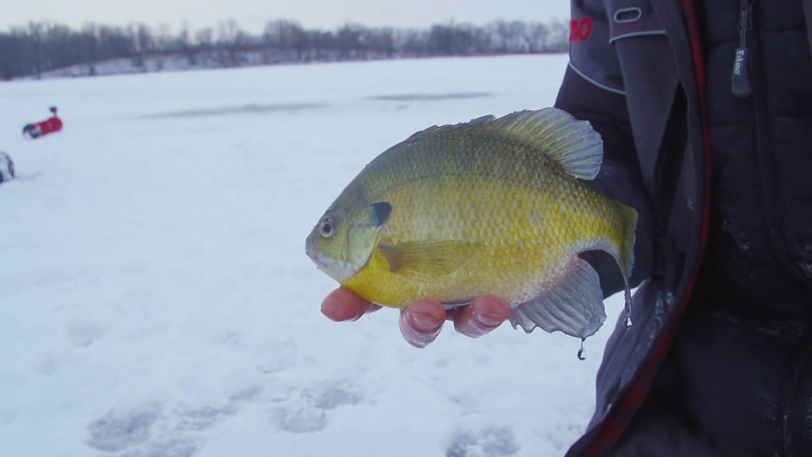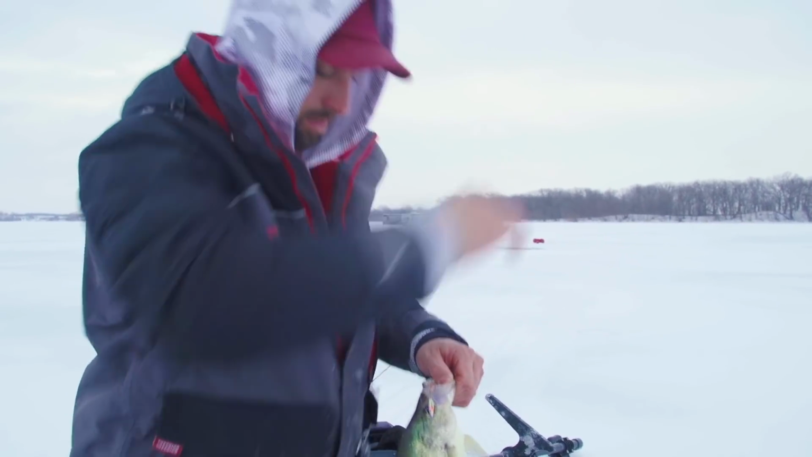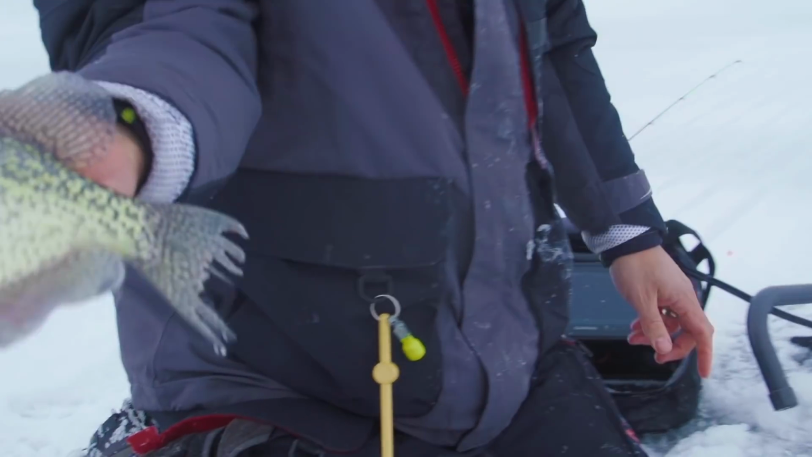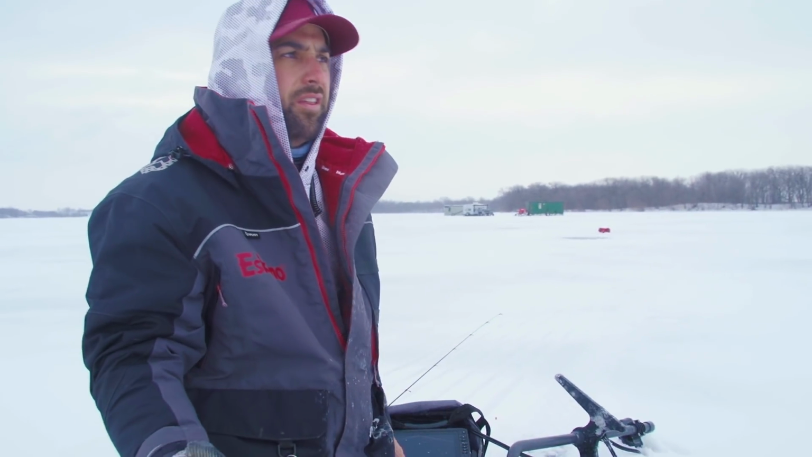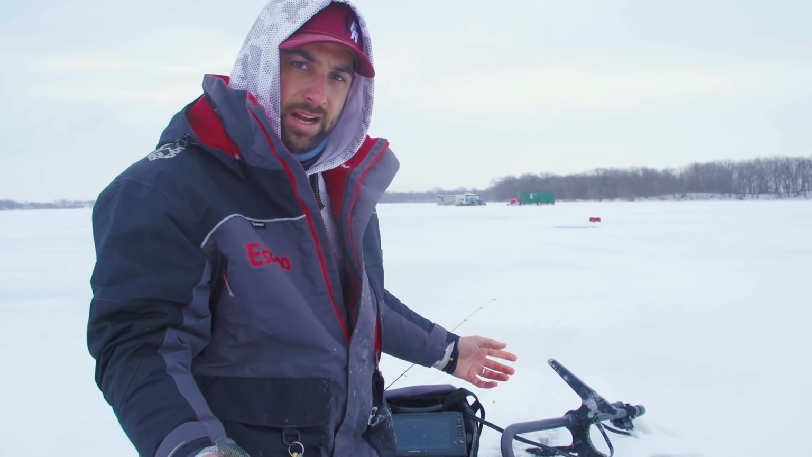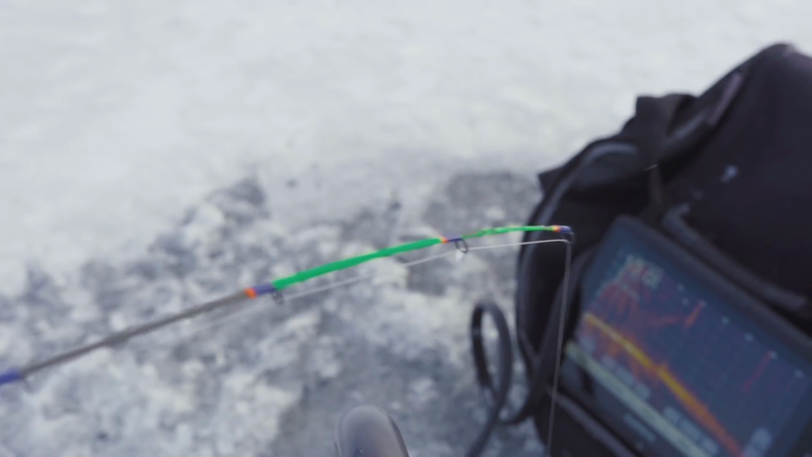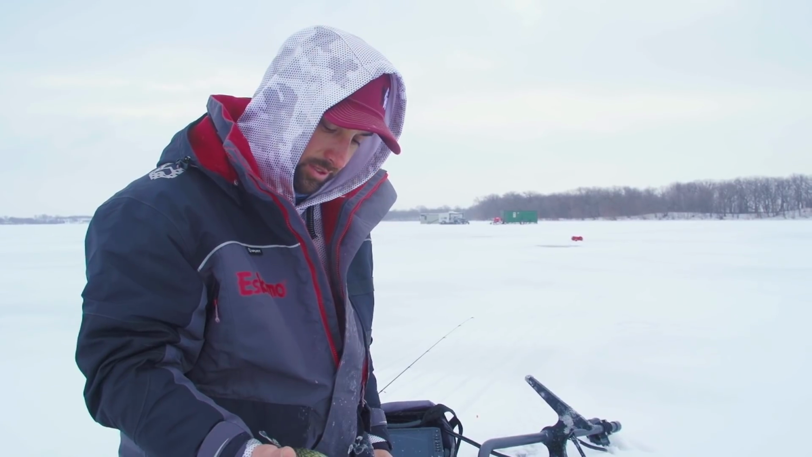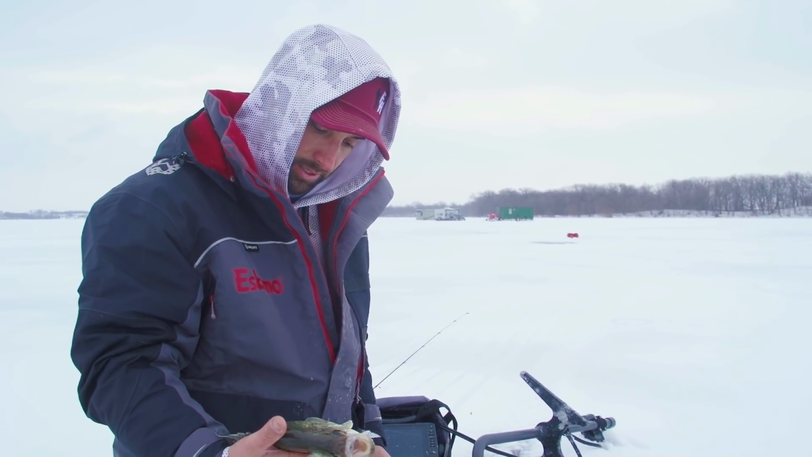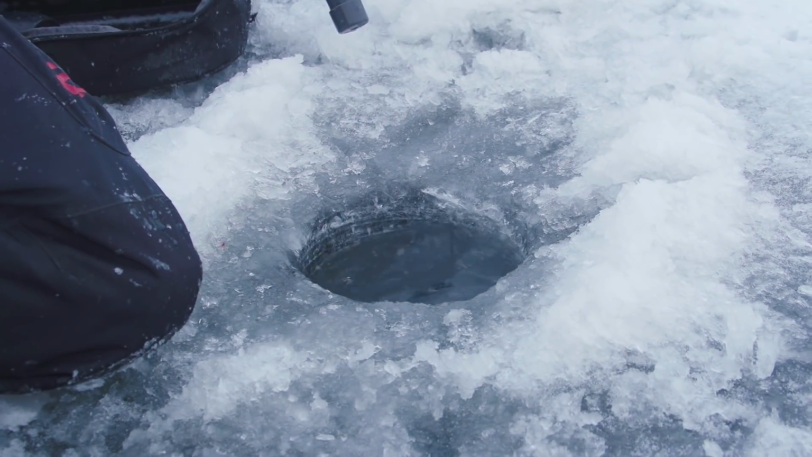So we're just bouncing around here. We're on the edge of a basin where it starts to come up into a shallower flat. This guy's got a little battle wounds there. Check out his tail. But the big thing, I think, I'll put my tungsten and a waxy down and catch a few, and then they seem like they get tired of that. So then I switch up and throw a little buckshot with a minnow head down. You catch a few on that, then you rotate back to the tungsten again and keep going. And it's all about keeping them entertained. And keeping me entertained. There we go.